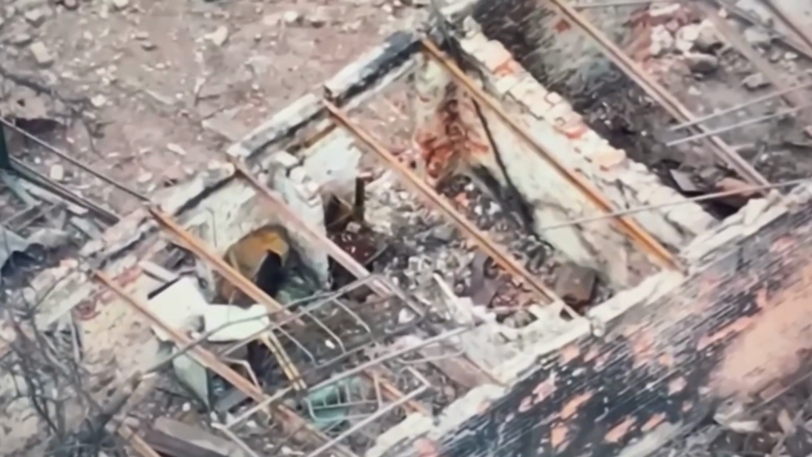Shortly afterward, another soldier is discovered hiding inside a nearby ruined building. Within seconds, a third Ukrainian drone arrives and strikes the newly identified location.